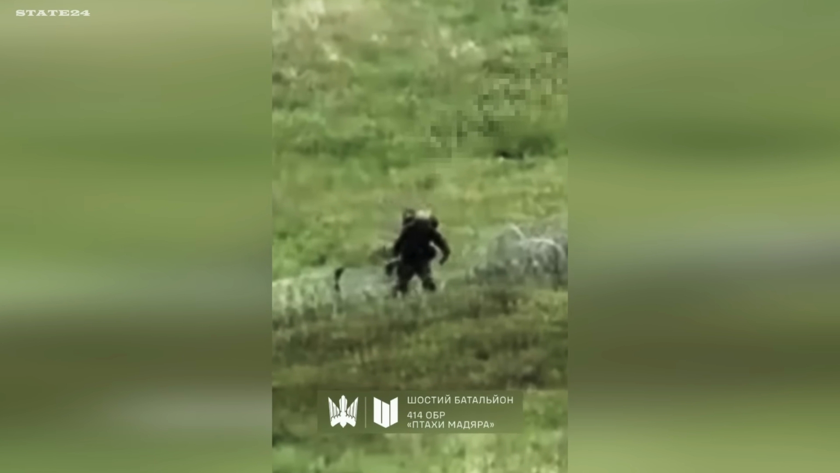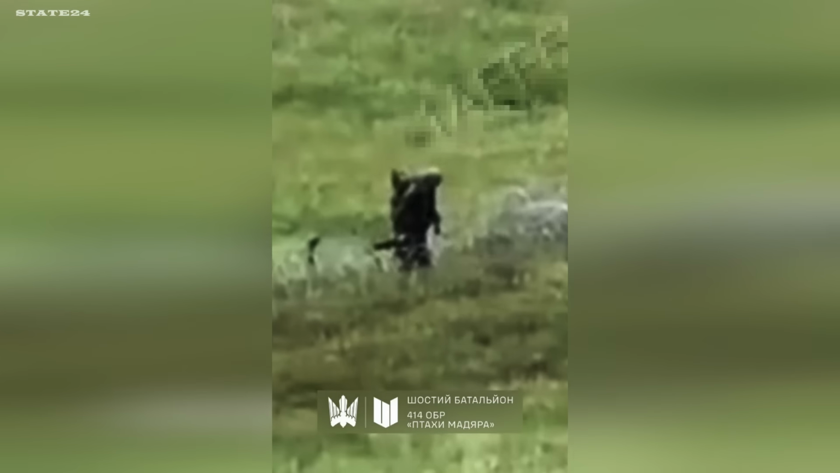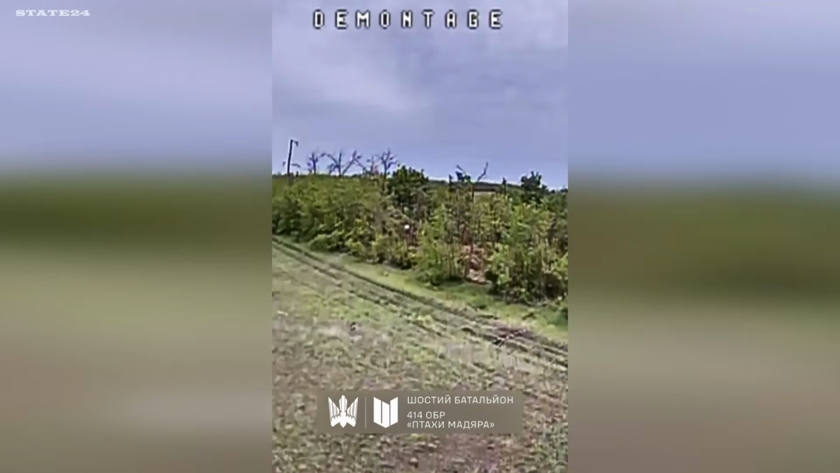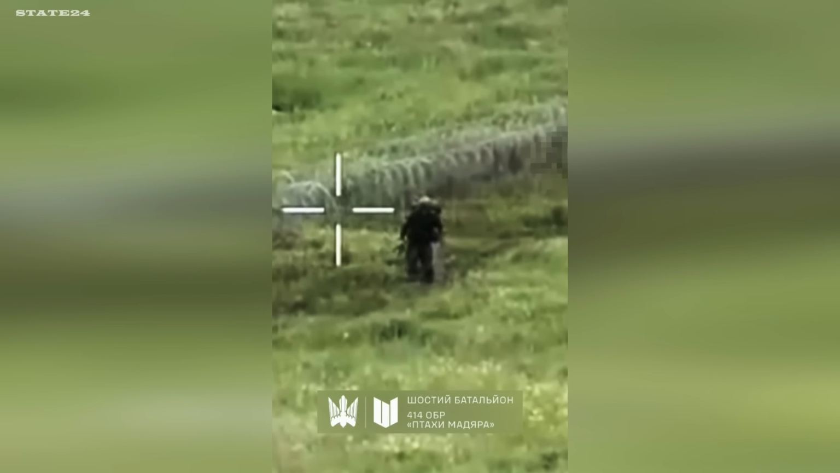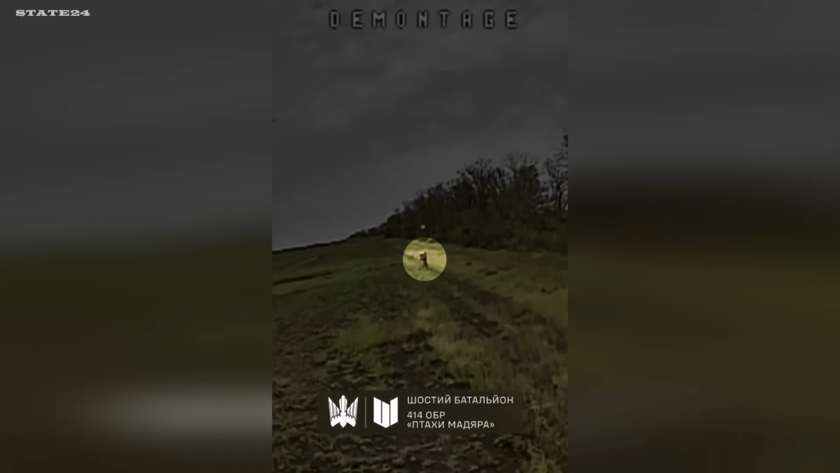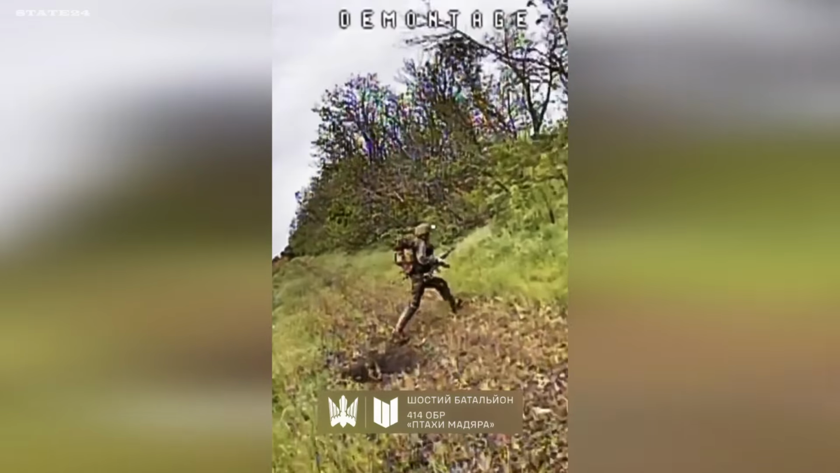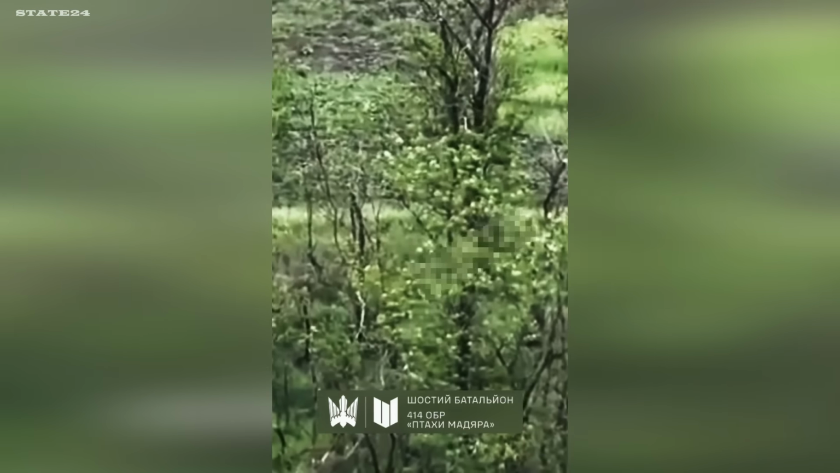In the Donetsk region, a Russian soldier was spotted crossing barbed wire belonging to Ukrainian defensive positions by reconnaissance drones from the 414th UAV Brigade, Magyar Birds. Unaware that an FPV drone was already closing in on him, he continued walking in a surprisingly calm manner. Moments later, he noticed the approaching drone and began running toward the nearest tree line. But the drone was too fast, and he failed to reach cover before being hit.